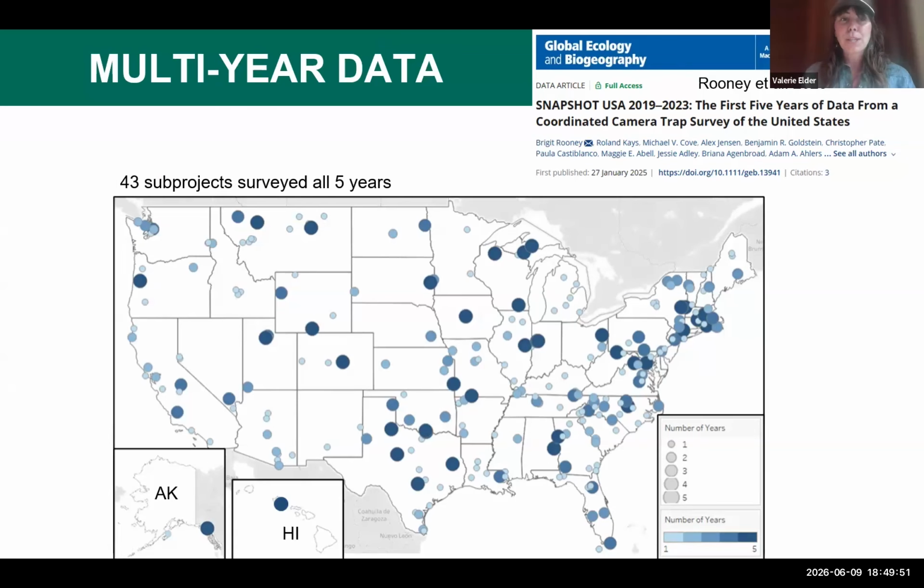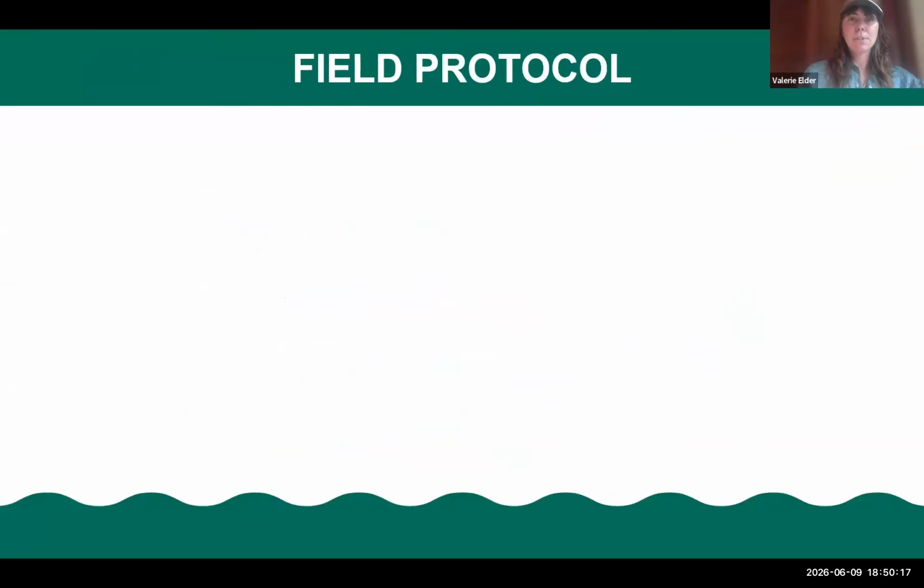So then what do we do with this multi-year data? Well, here's an example of one of the papers. This project started in 2019, and so we have this information about the first 5 years of this study in a paper where folks that contribute to this project are included as co-authors. So if you're interested in getting involved in research, you can be listed on this paper's development.